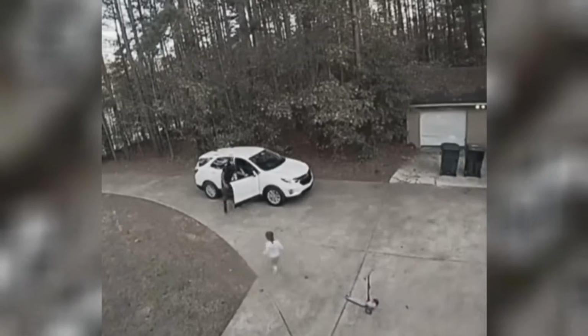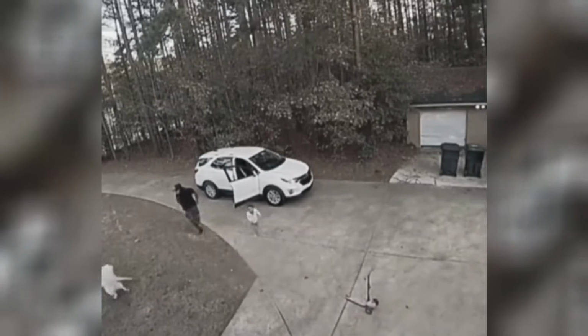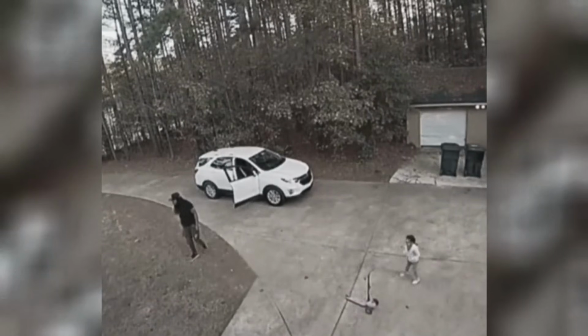This next clip is scary for different reasons. We see a young girl get off her scooter going to greet her dad, and out of nowhere this big dog comes rushing her. But dad isn't having it, and I don't blame him.